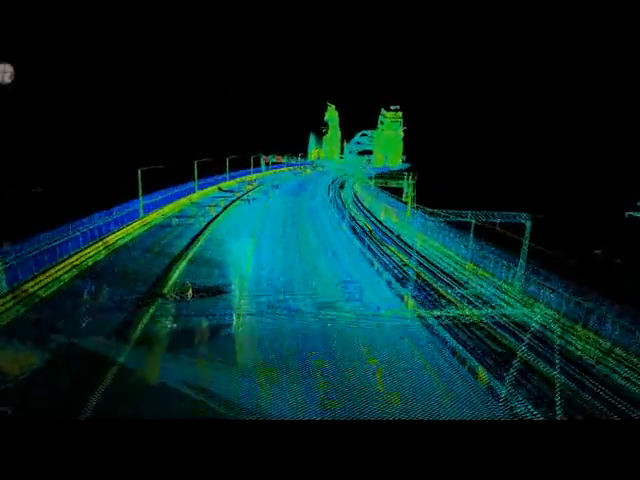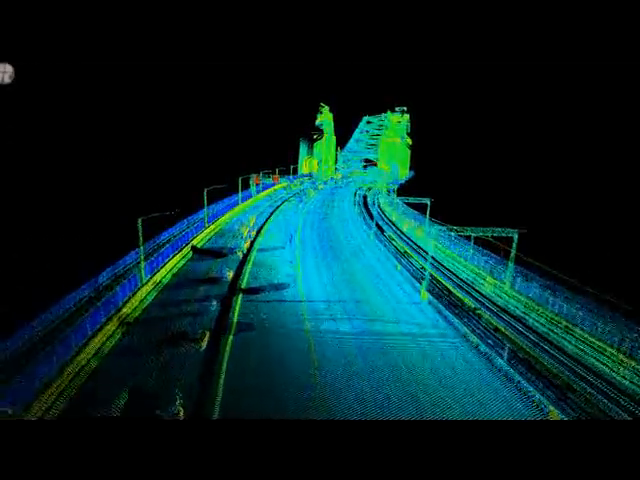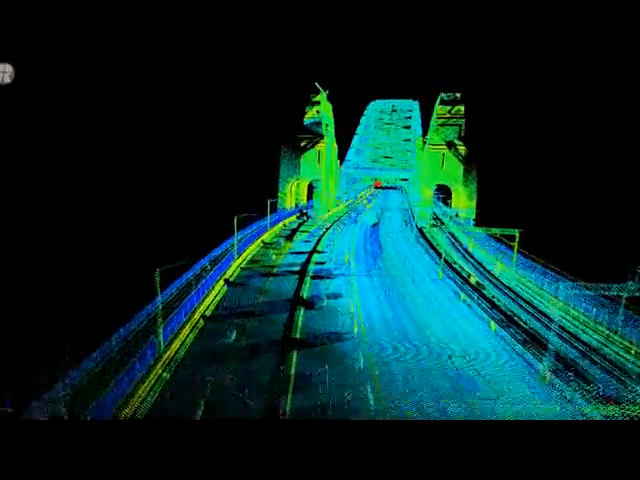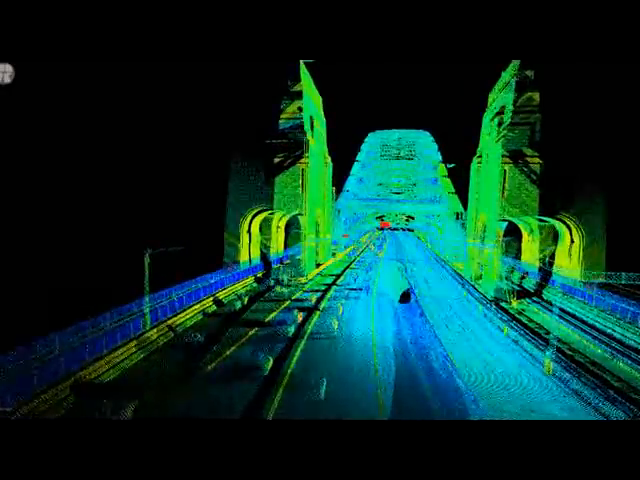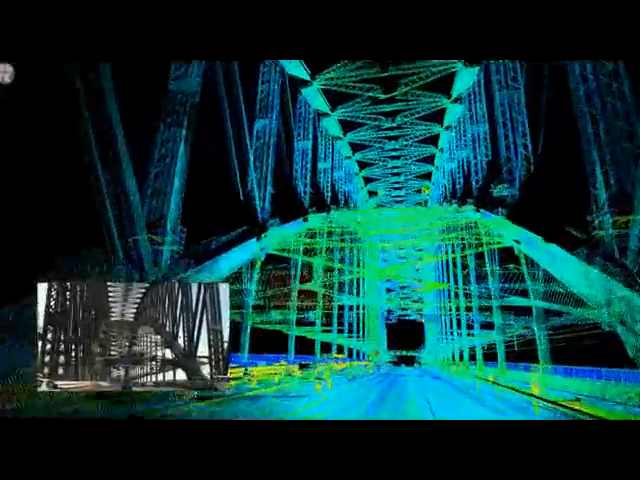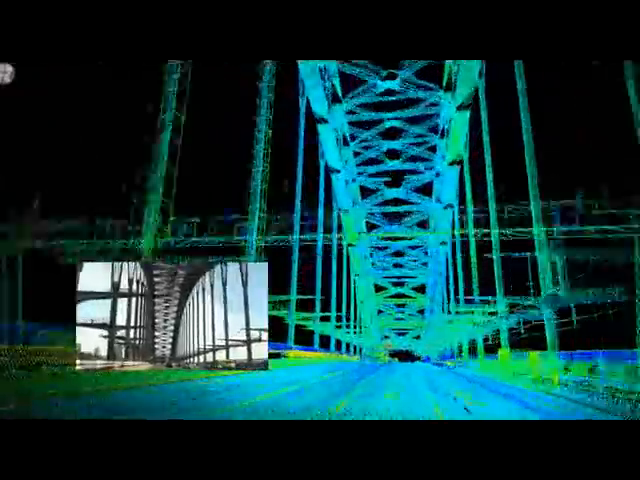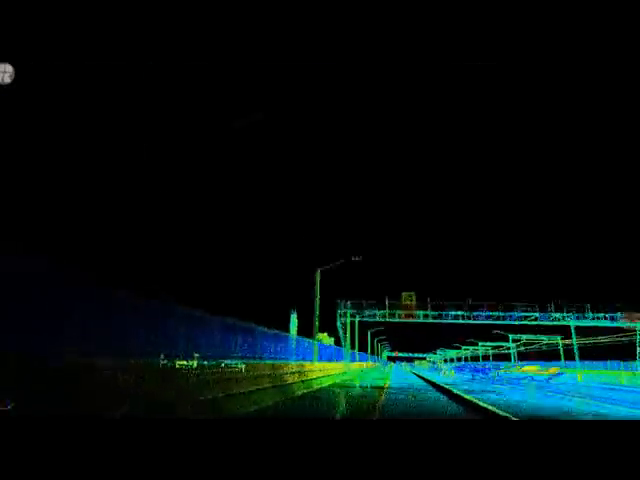Here we're now approaching the Sydney Harbour Bridge. Again, we're travelling in about the second lane here on the bridge. This data is the result of two passes, one in the north direction, one in the south direction. You can see nicely here we've picked up all of the steel structures, including all of the overhead items. Again, we've got car noise in here, but this can be cleaned out at a later stage.